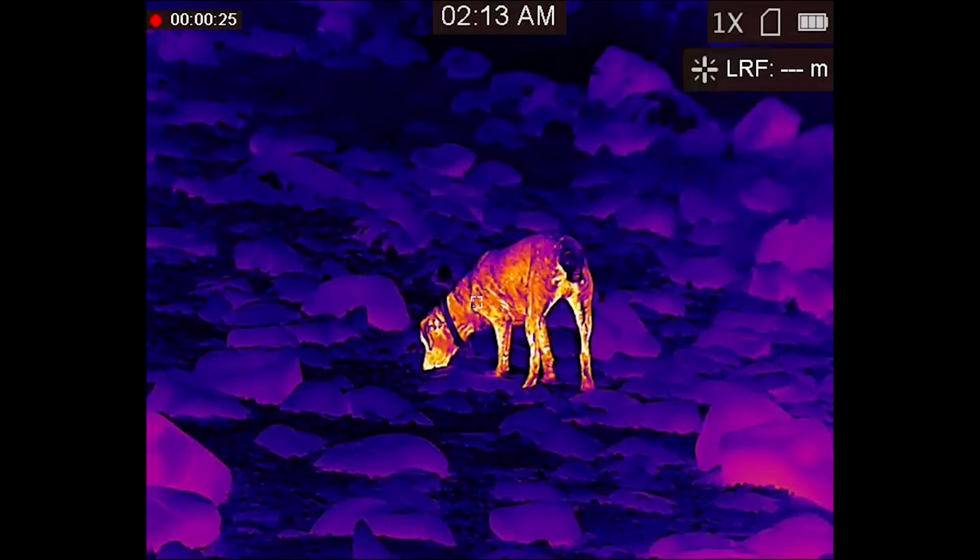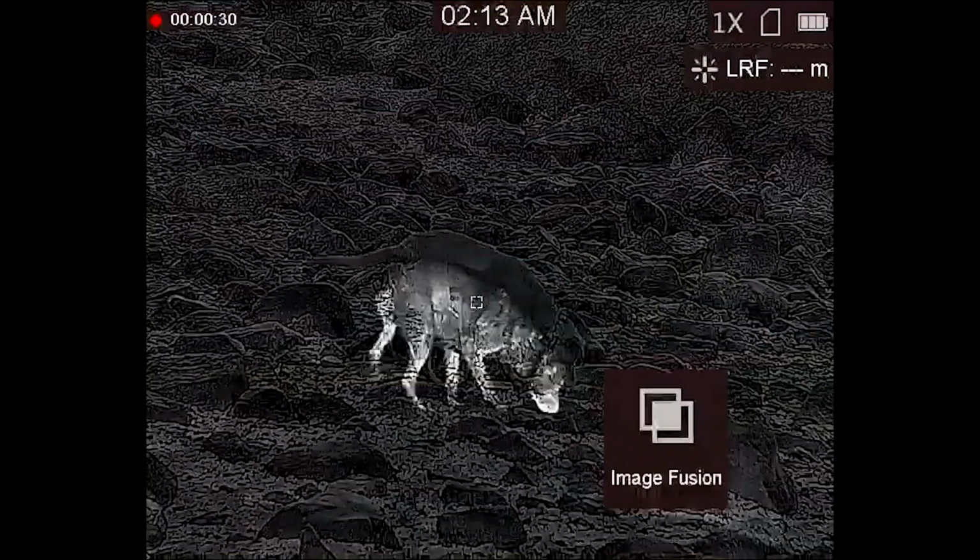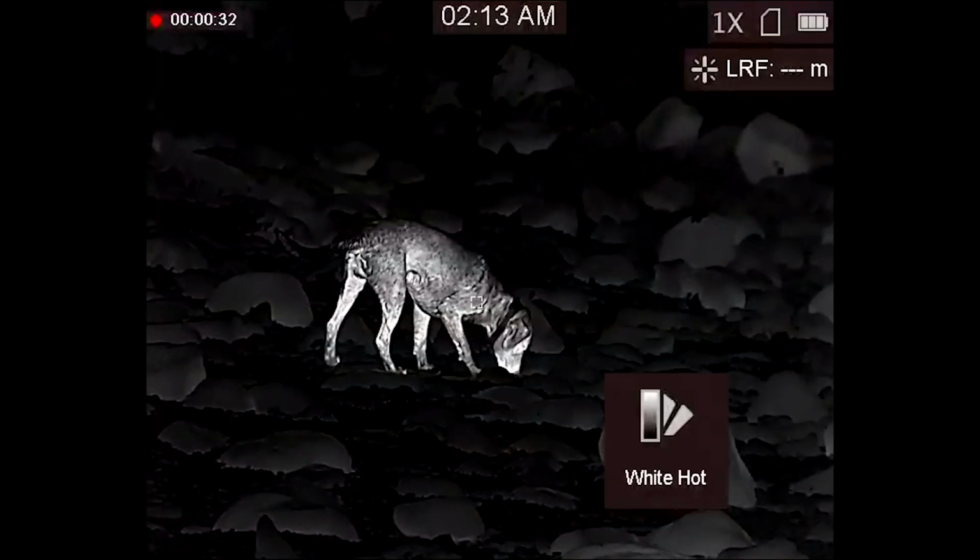You can see Poppy rocking around on the beach here. Switching to the optical channel and then again to the fusion. Quite close there, so the fusion is not overlaying perfectly.